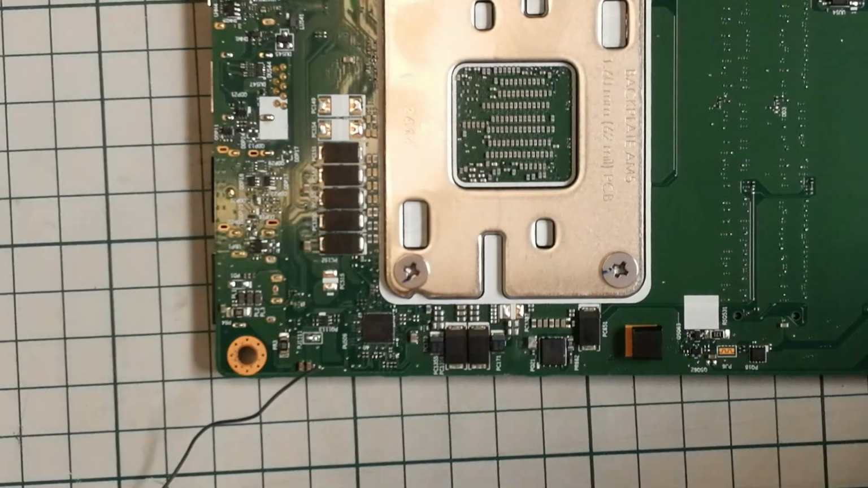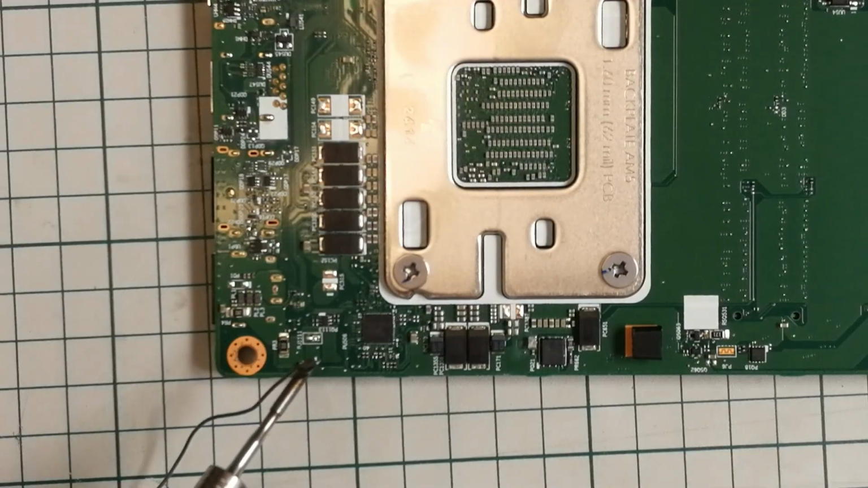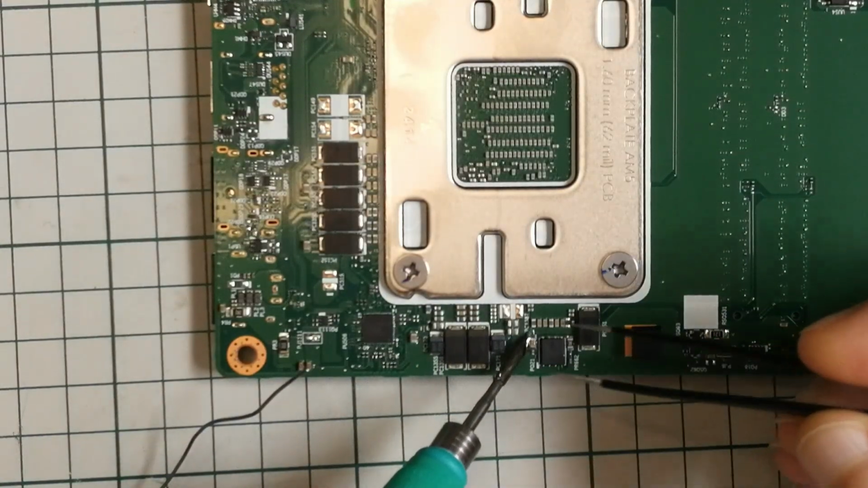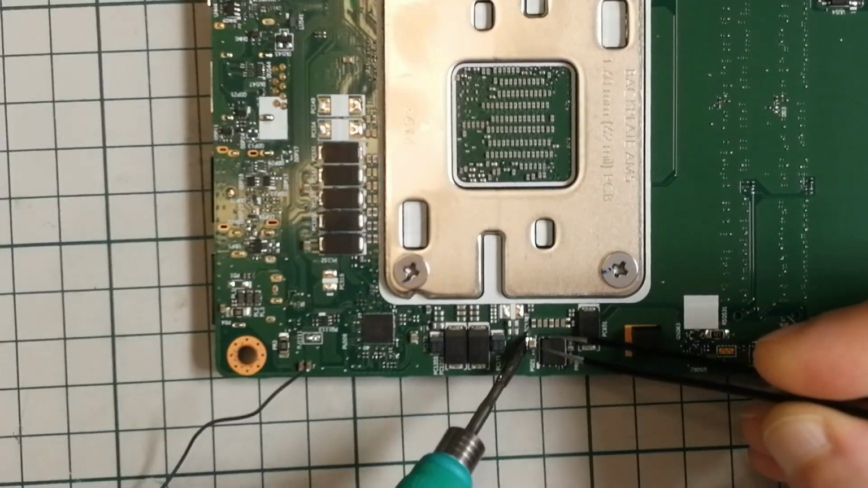Well, let's hope that will do the job. Let's get some fresh solder on here. This is leaded solder, by the way, so it should help remove this quicker.